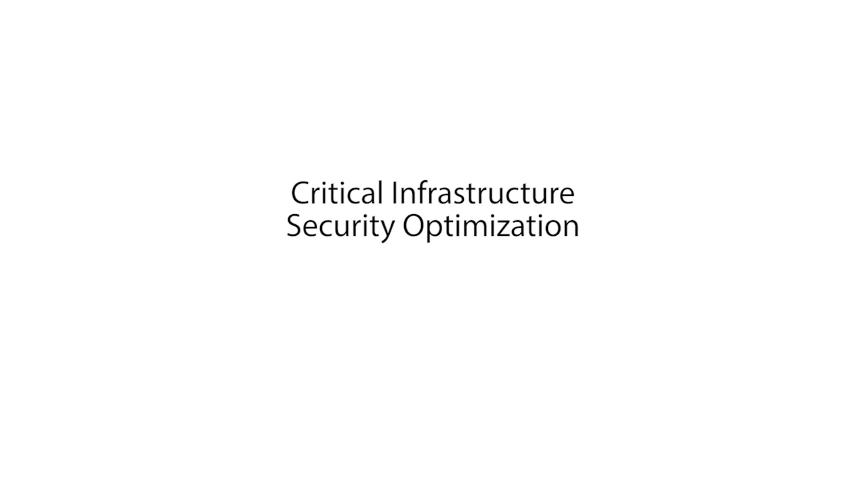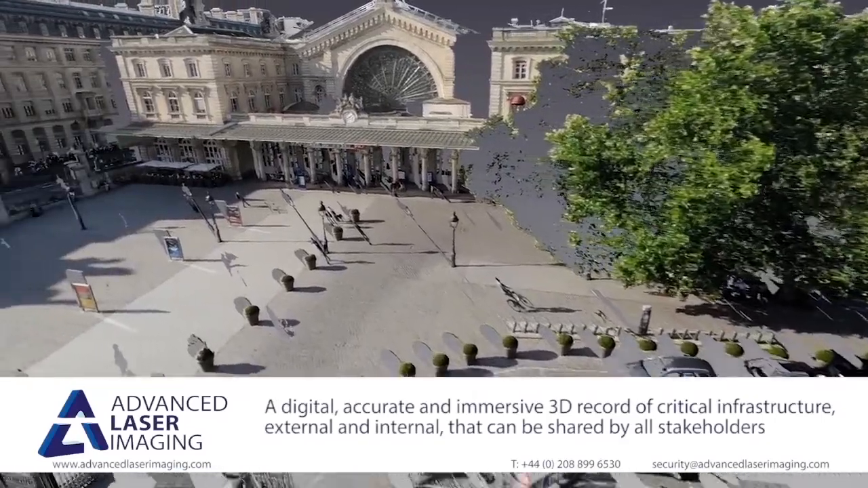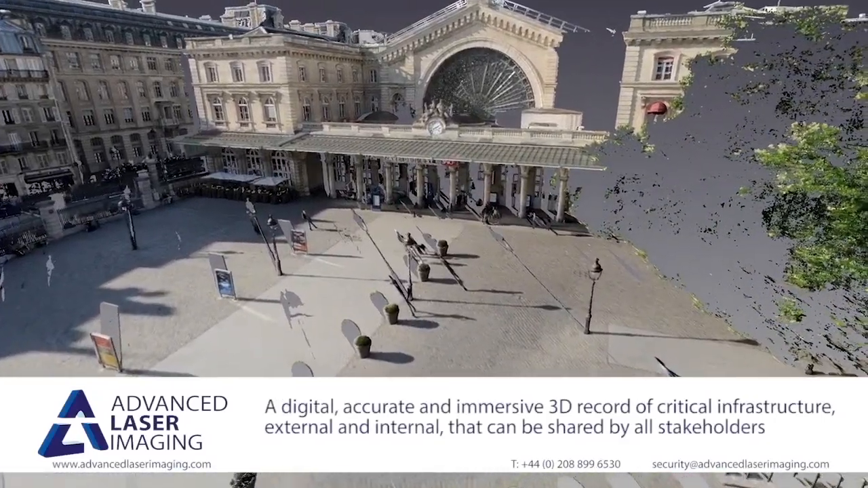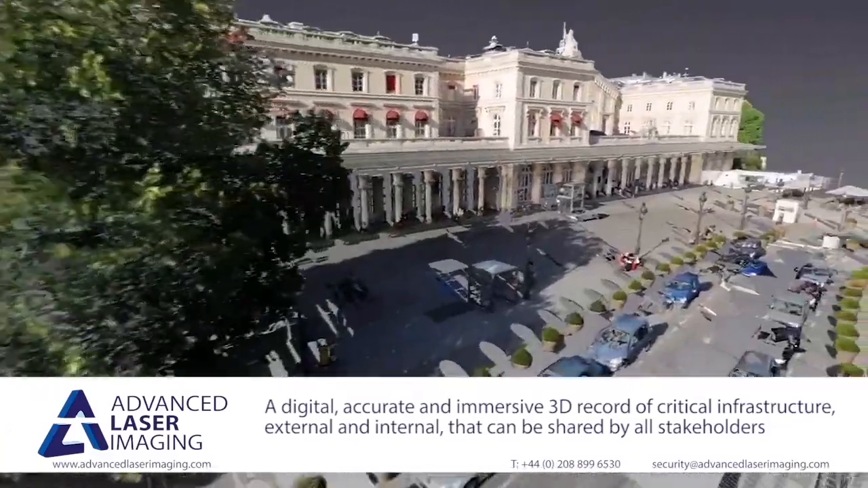For our last section, we'll focus on critical infrastructure security optimization. Critical infrastructure, such as event venues, iconic buildings, ports, or even railways, can be challenging to manage and protect. Often, there is little information to hand, but we can change that.